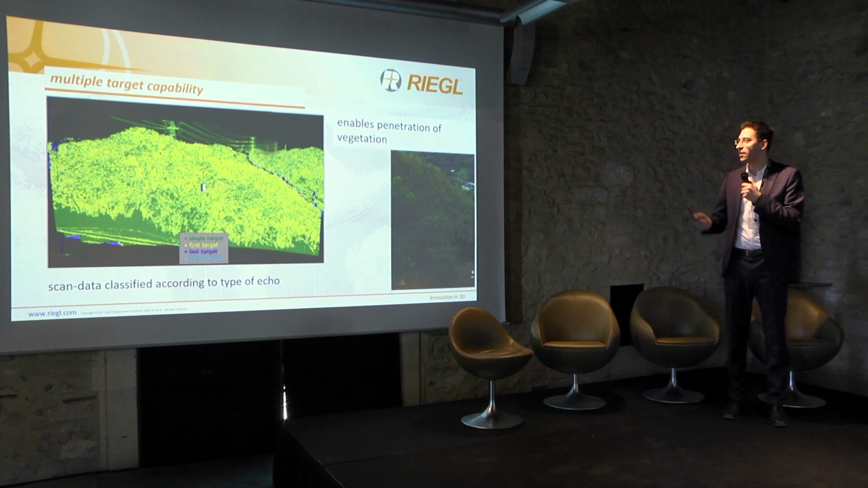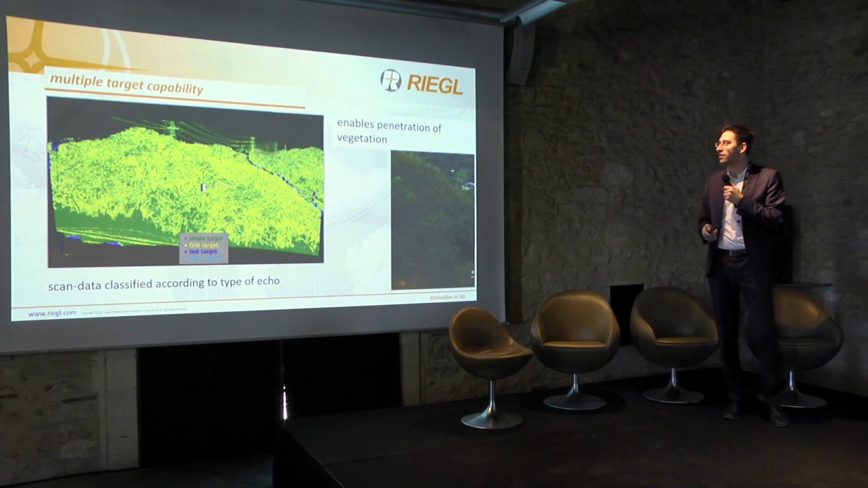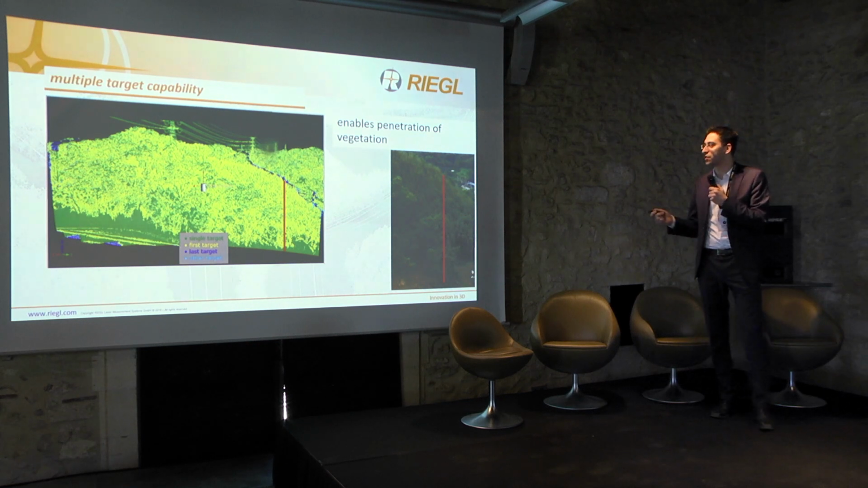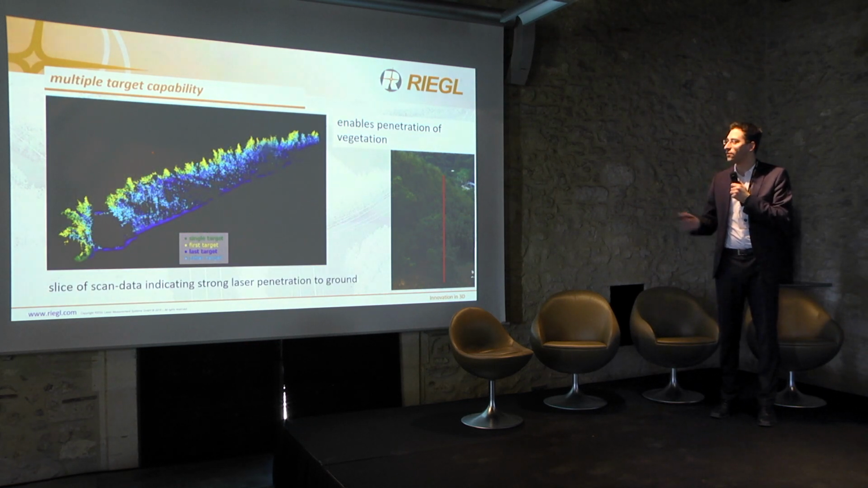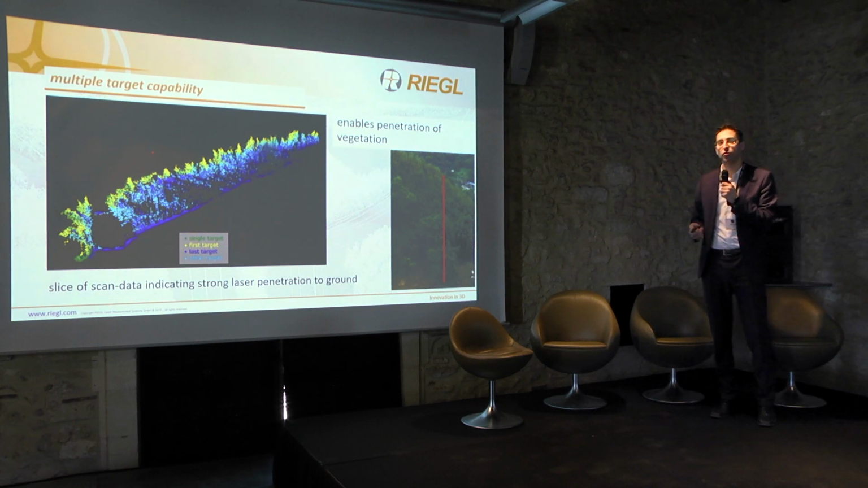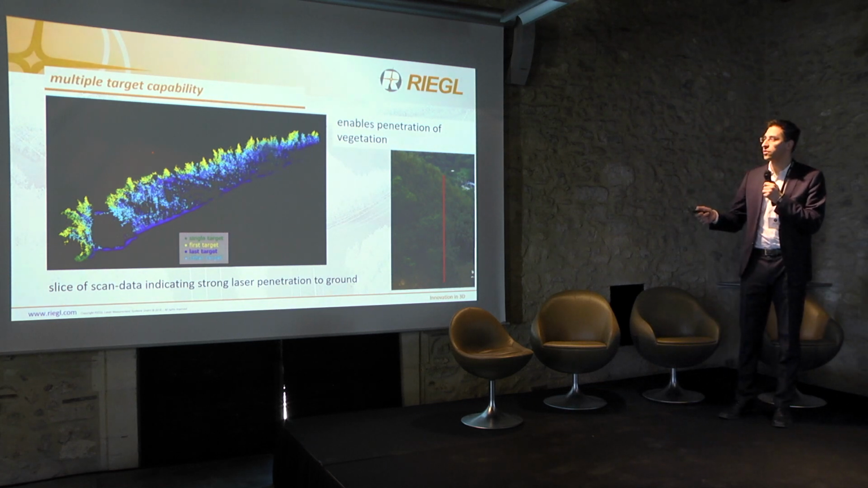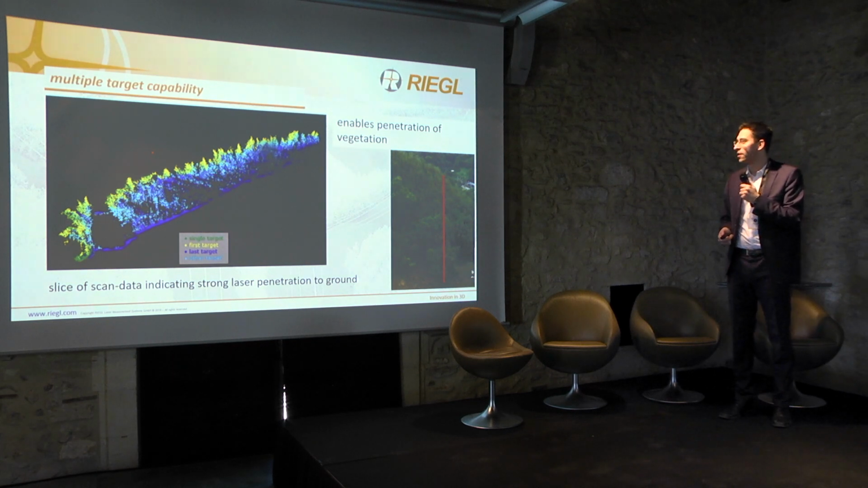If we take a practical example, this was measured by a terrestrial scanner, so not UAV, honestly. If we take a crossing through, you can see that if we colorize with blue, this would be my last return. We would have single returns if the full laser beam hits the target surface, but also first returns and intermediate returns in between.